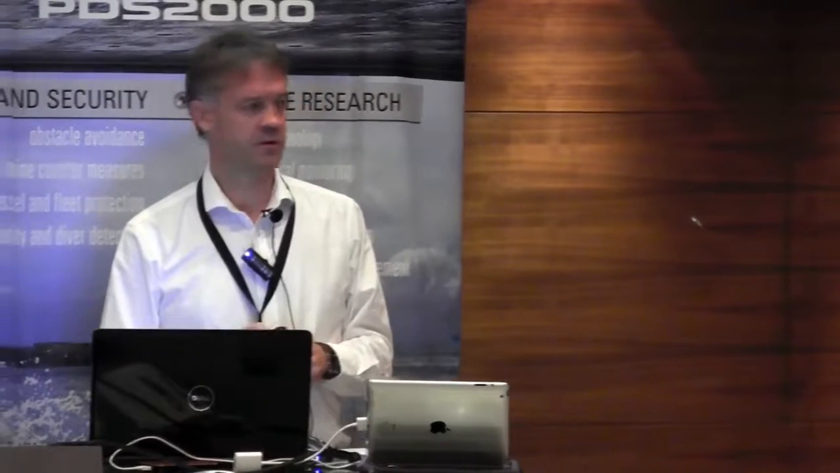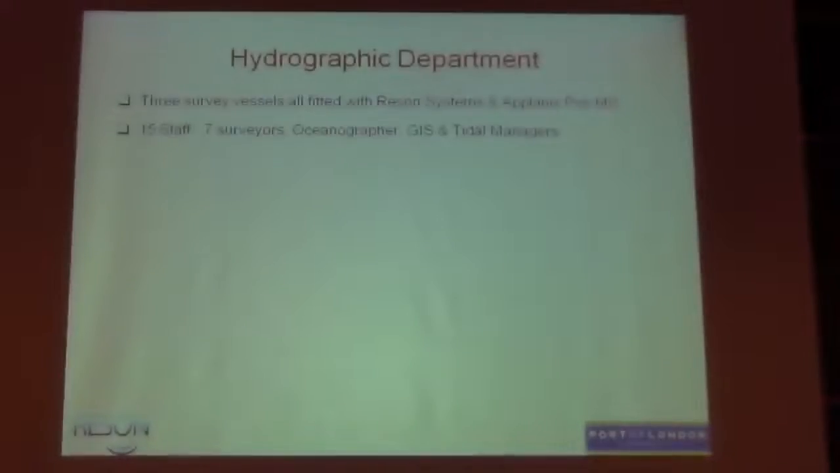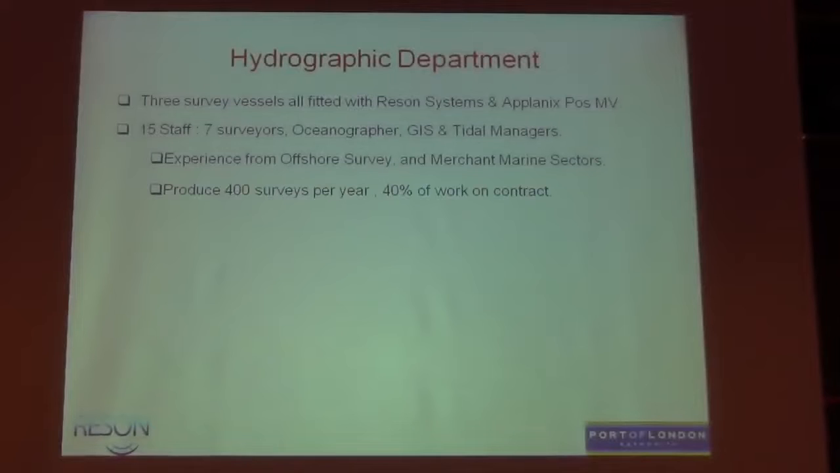In the hydrographic department, we've got 3 survey vessels, and much to the pleasure of RESON, they're all fitted with RESON systems and the Applanix POS MVs. We've got 15 staff, the size of a small company, I suppose: 7 surveyors, including myself and John Pinder, who's the port hydrographer, 5 field staff, and an oceanographer, GIS and tidal managers.